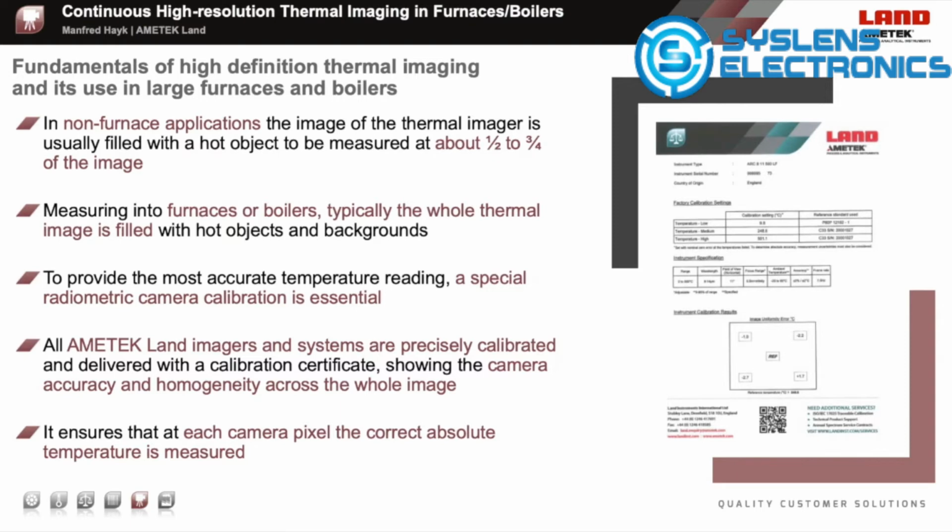Additionally, there is another difference between non-furnace thermal imaging, for example monitoring a hot object in a usual industrial environment, and thermal imaging into furnaces and boilers. Usually, with non-furnace applications, approximately half or even three quarters of the whole thermal image shows the hot object in front of a cold background, while the whole image of a furnace thermal imaging system is covered with a hot furnace and furnace stock scene. This is of course an important difference and a challenge for such furnace images.